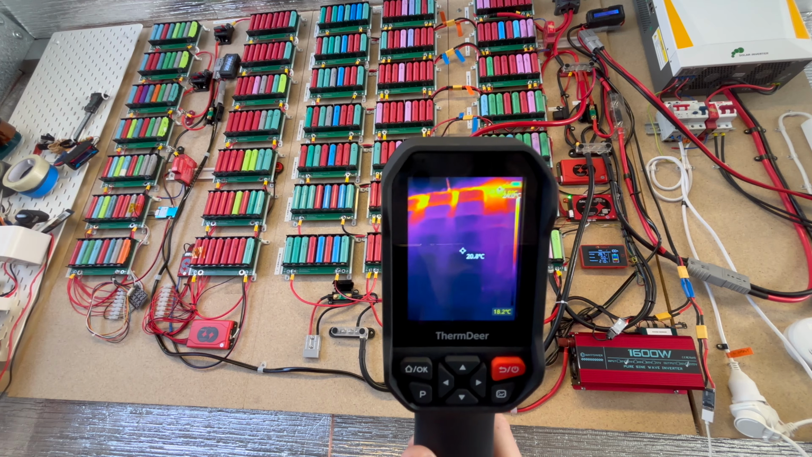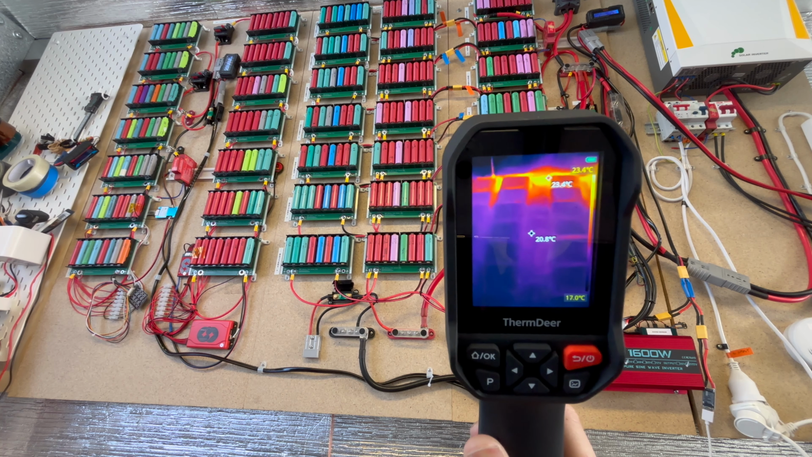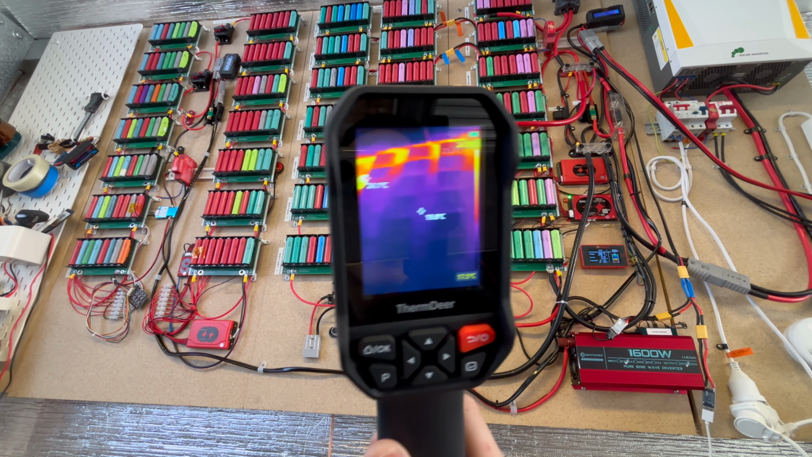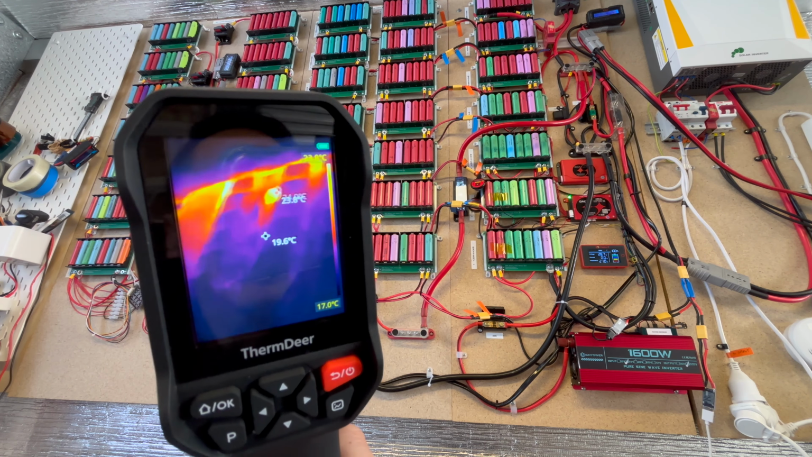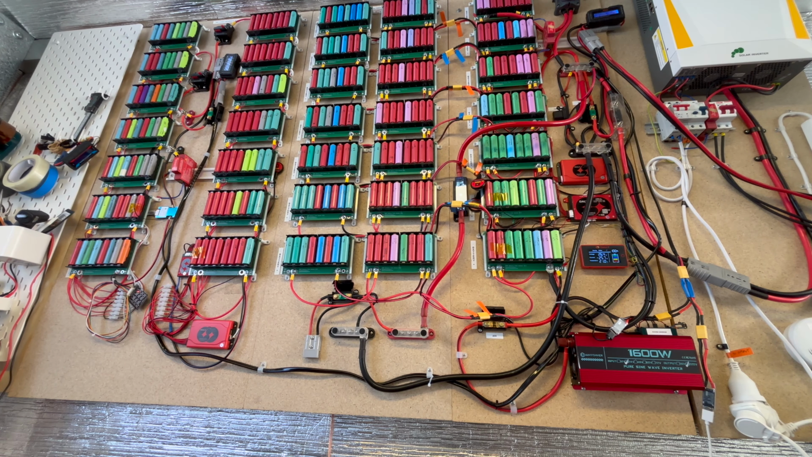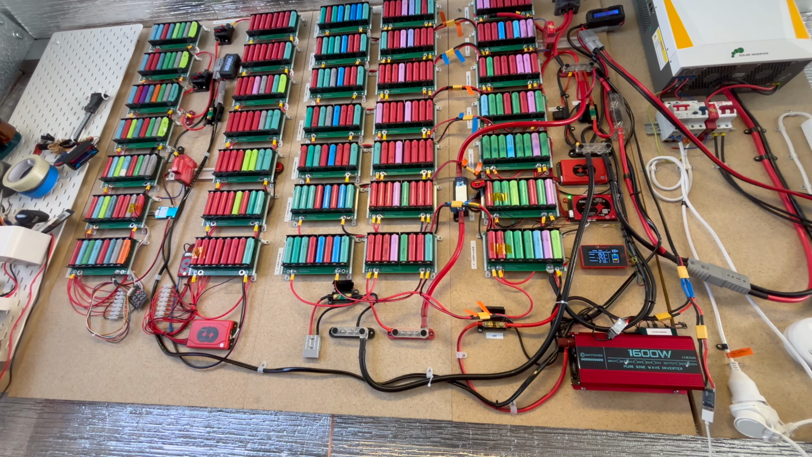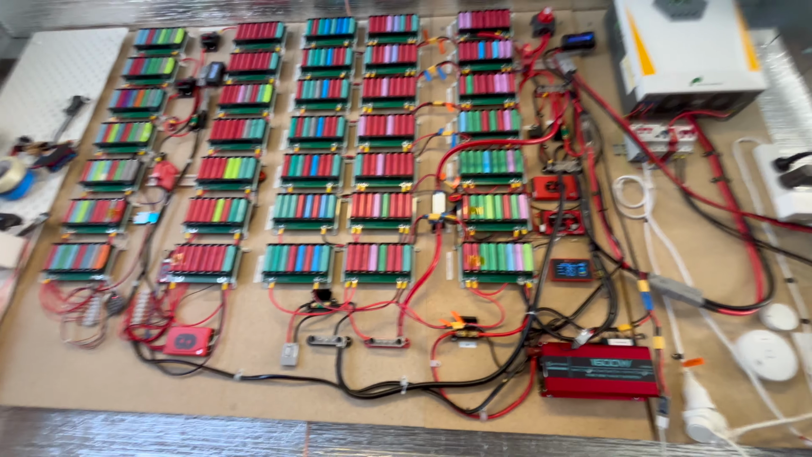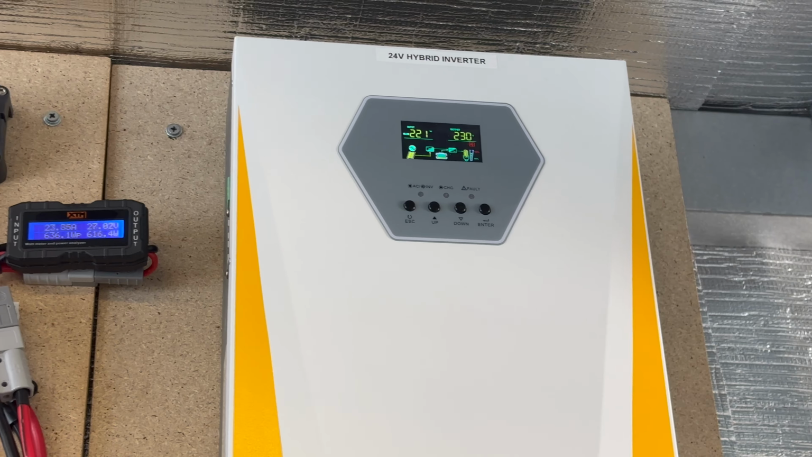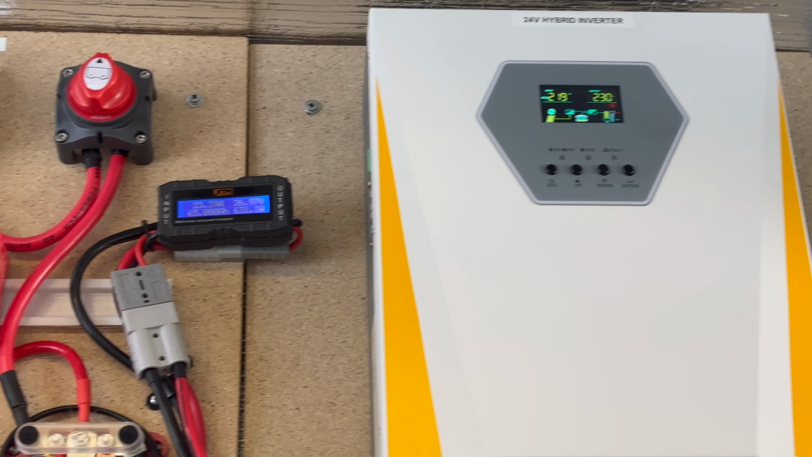So I'm going to turn on a 2200 watt load, my convection heater, and we'll see if we find anything interesting. Because this is the reason why I wanted this, to see if anything's heating up and I can address them. Okay, the load has been switched on. I'm going to zoom you in on the inverter up here. Getting 220 watts in from solar.